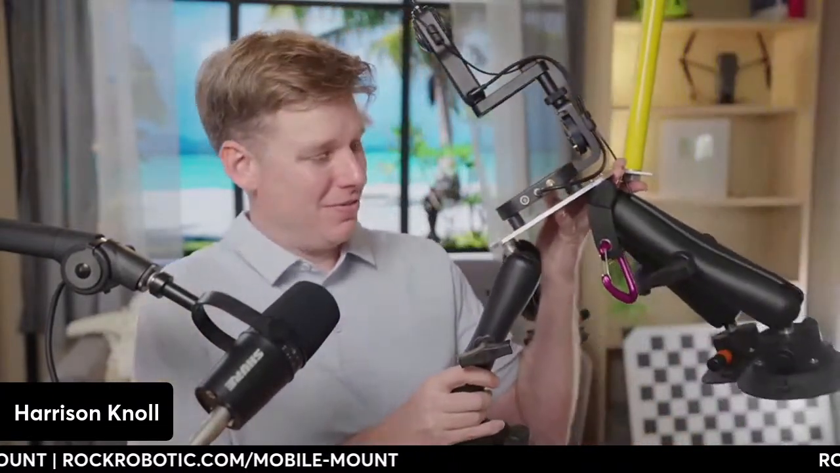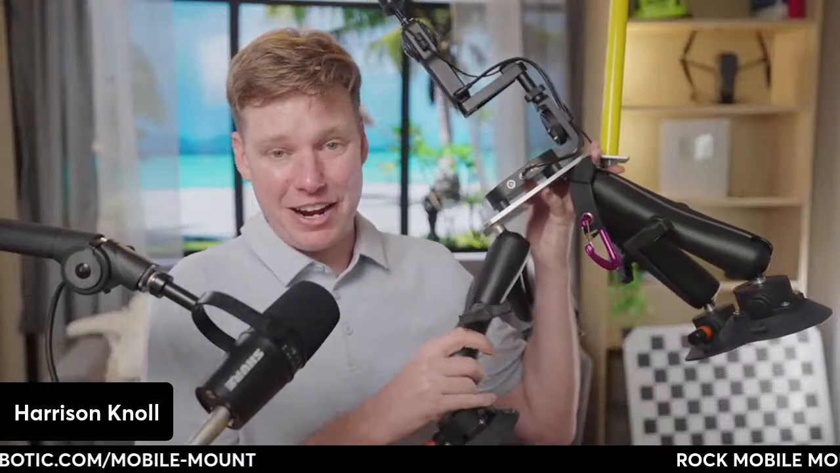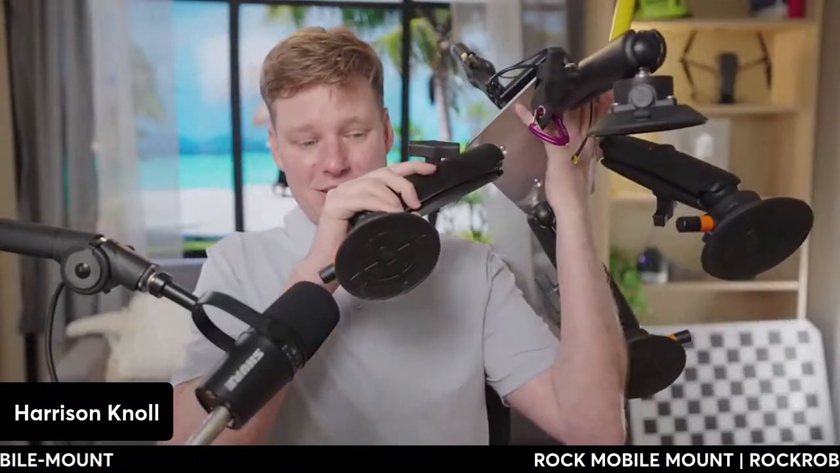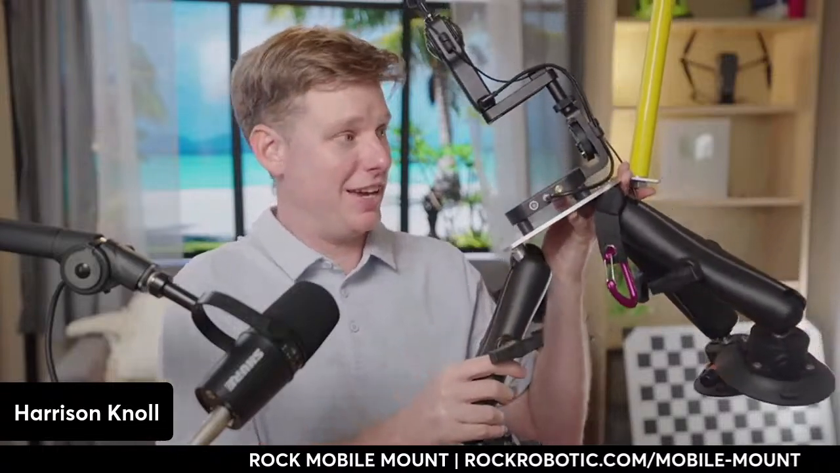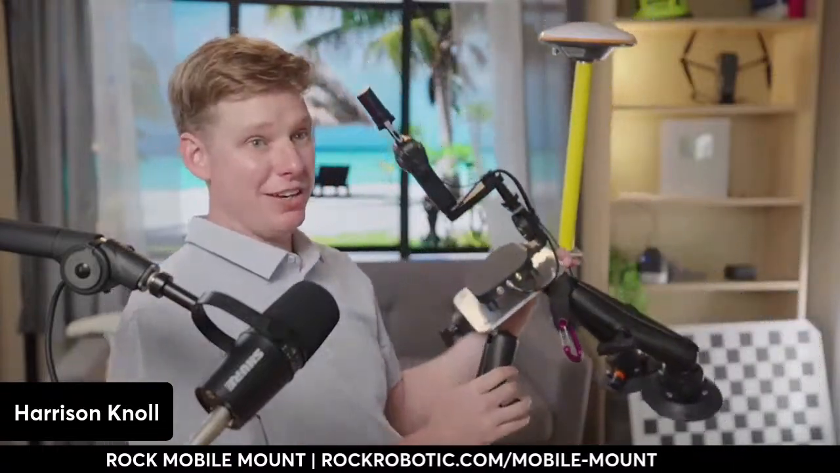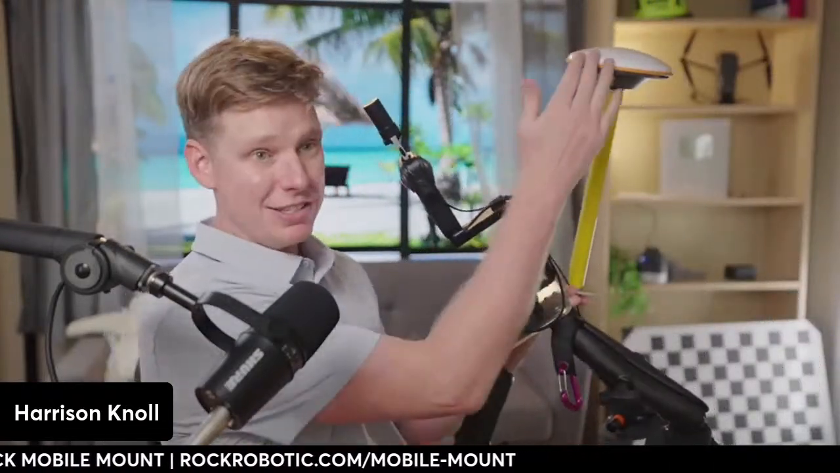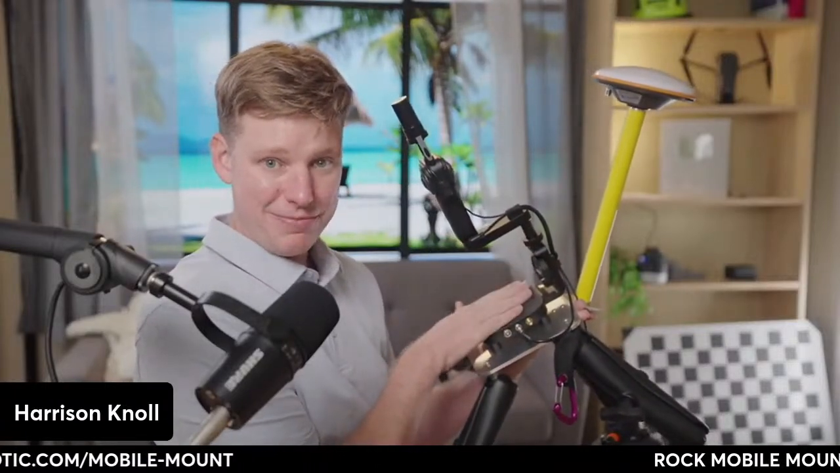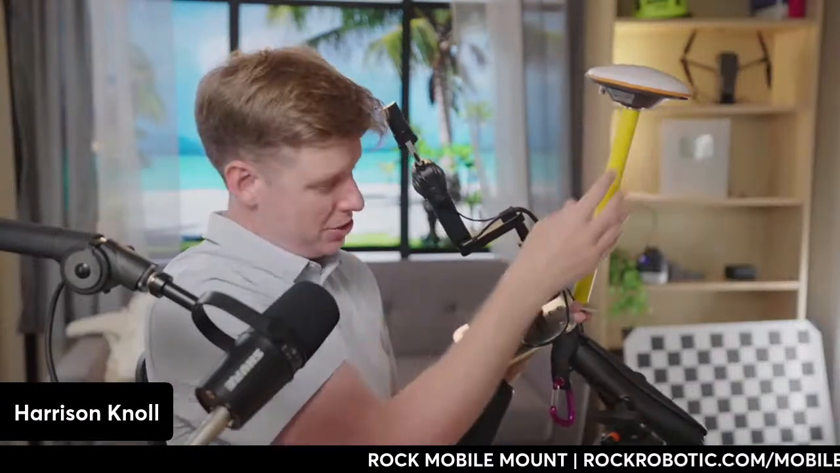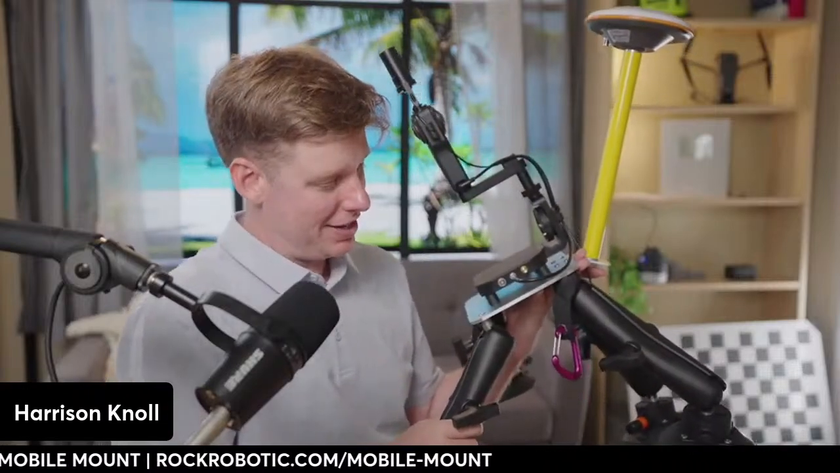And so this mobile mount is very, very sturdy. It's got these suction cups, and it's very adjustable, so you can adjust it to anything. One of the things I really like about it is the fact that it has this fixed lever arm. Lever arm means the LiDAR goes right here, and the distance from the GNSS, or the actual antenna, to the LiDAR is fixed. And so it helps you get more regular, accurate data every time when you process.